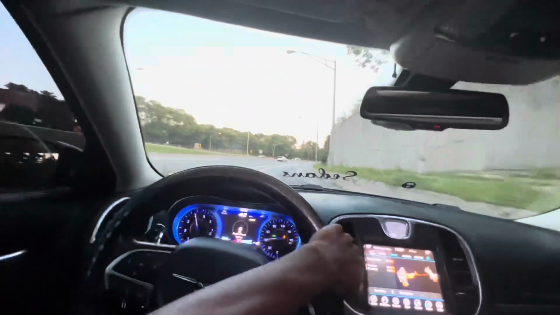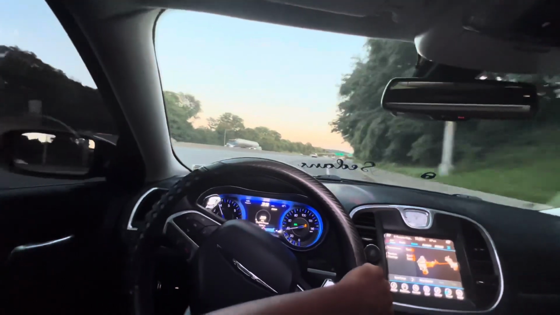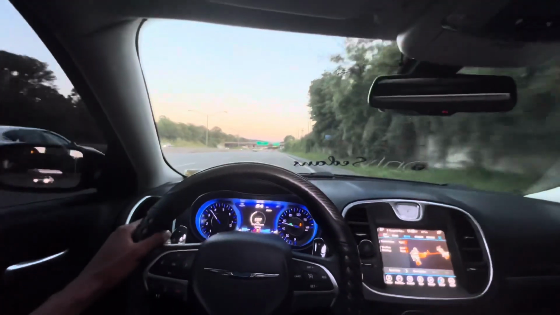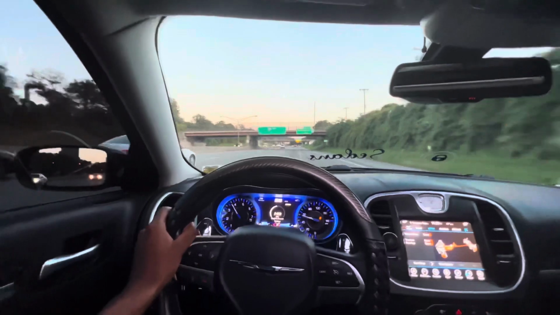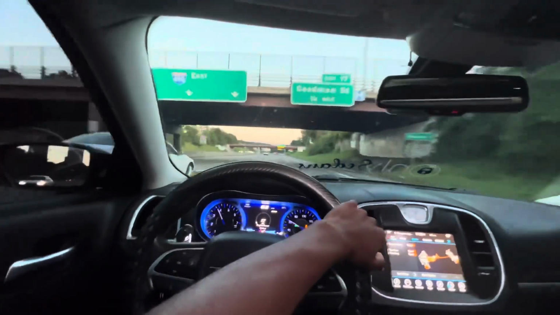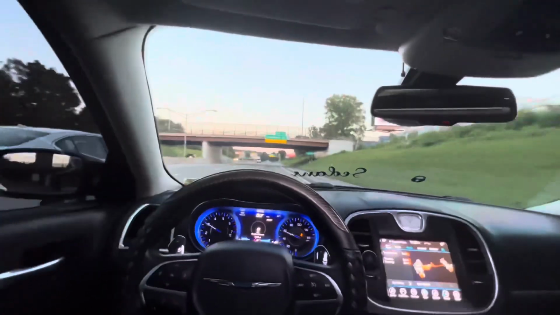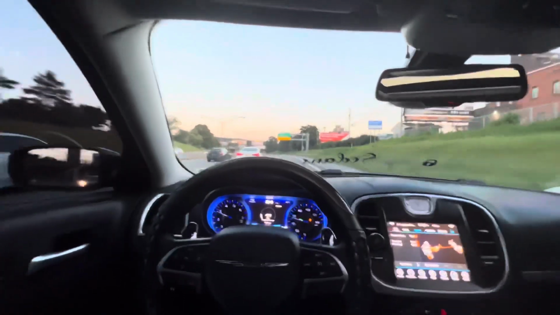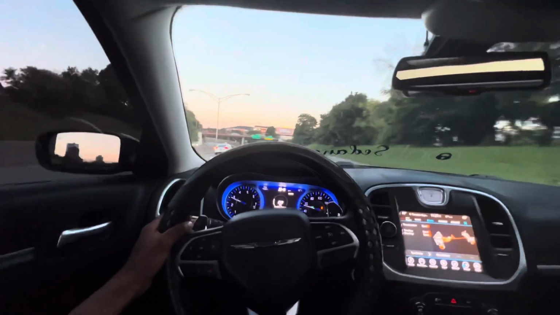Or put that motor in your car, or do those upgrades, and enjoy it, man. Wait, hold on, let me close this. Yeah, do those upgrades and enjoy your car.